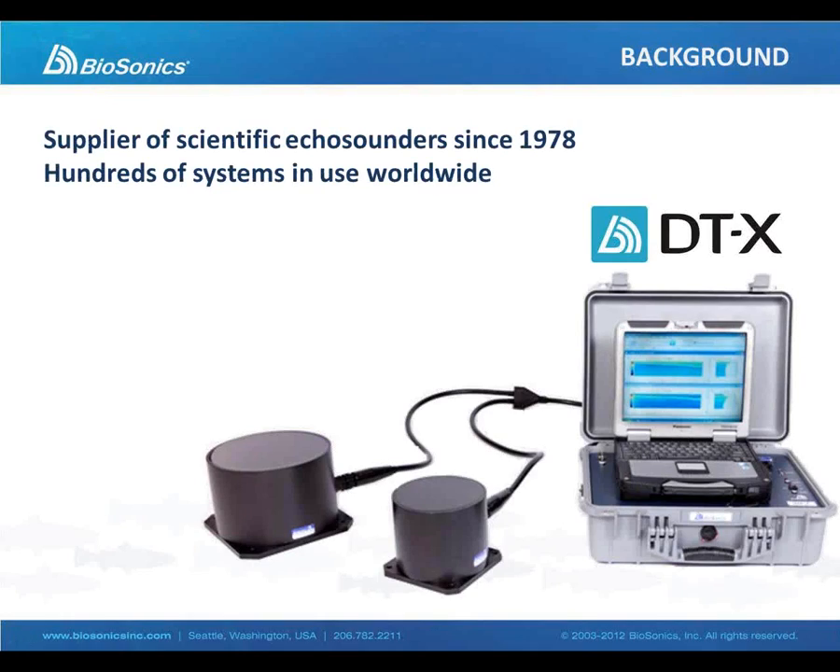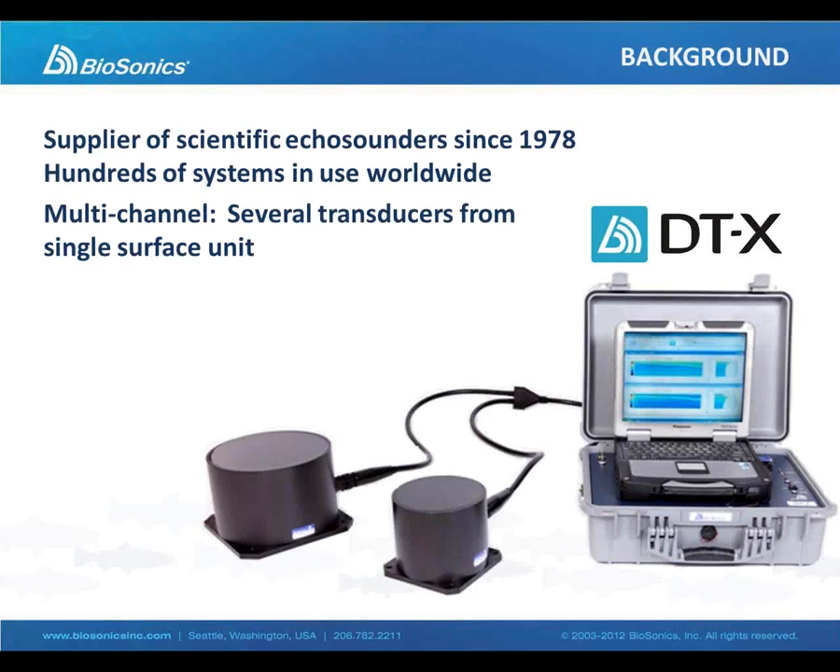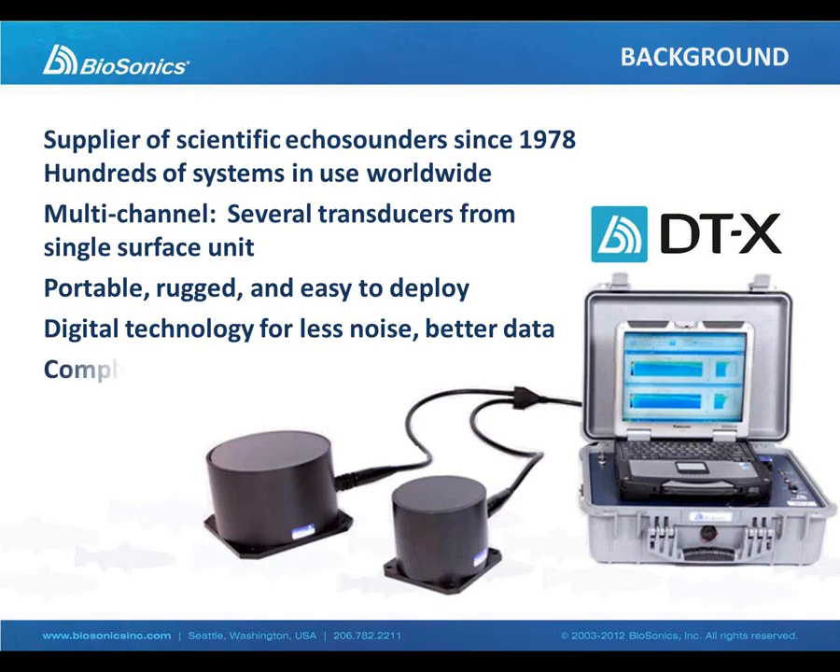A little bit of background on this new system and from where it was derived. Some of you probably know BioSonics has been a manufacturer and supplier of scientific echosounders for over 30 years. And the DTX system is used worldwide by hundreds of different agencies and universities. It's a multi-channel echosounder. It can operate several transducers of different frequencies. It's a very versatile instrument. It is portable, easily installed on small boats. And we use digital transducers for improved signal-to-noise ratio.